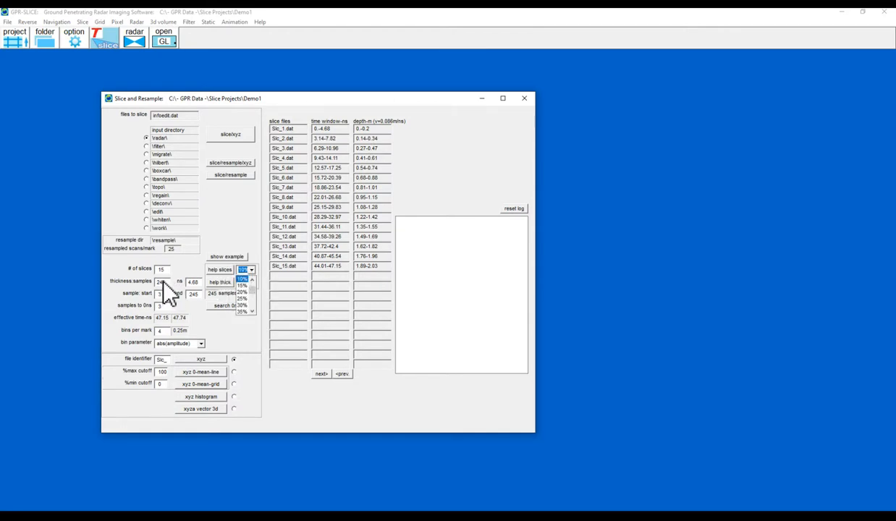I've defined how thick it was, and I want a 50% overlap. So I just say help slices: tell me how many slices I need to cut from the top to the bottom of my profiles at this thickness with 50% overlap.